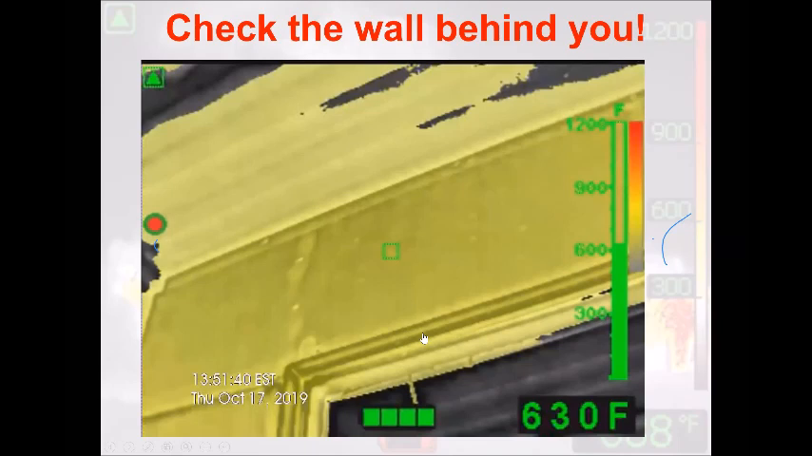Always check the wall behind you. The reason being for this, if we push down a hallway and we get into a bedroom and we start putting a decent knock into the room, we only spray a few walls: the one that's in front of us, the one that's to the side, to the other side, and above us, and probably the floor. But say something happens downrange in the hallway or whatever it might be, this back wall is still that 630 degrees. It's still superheated and pre-charged. It might be ready to light off behind you and you don't realize it.